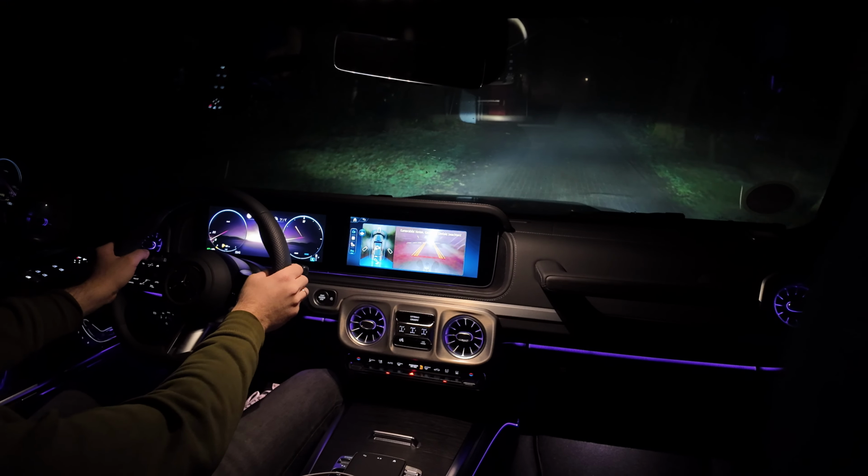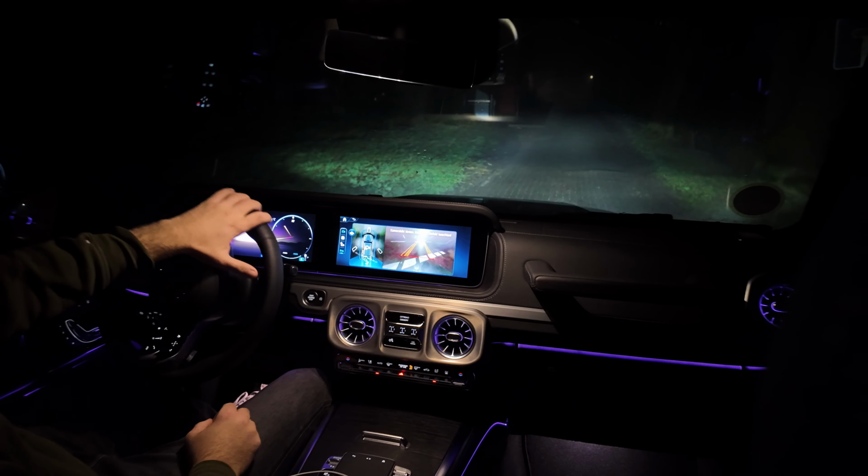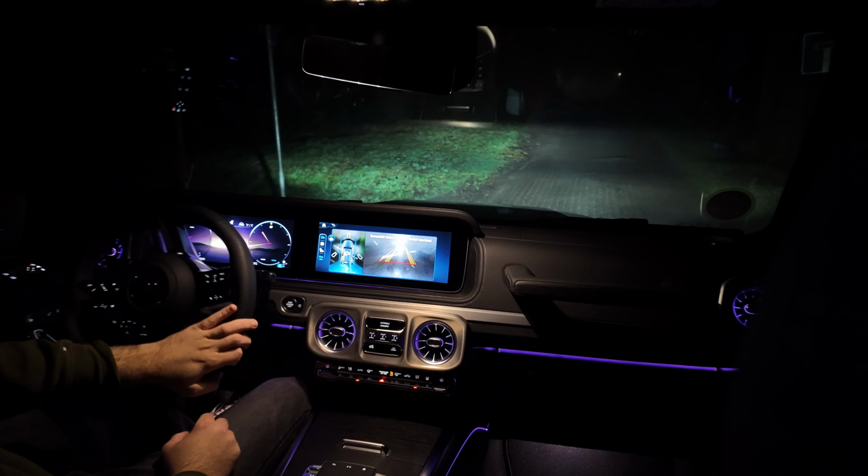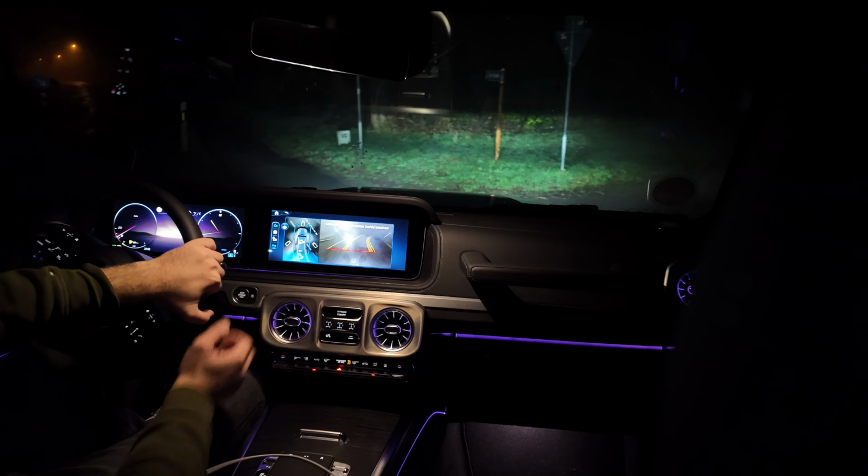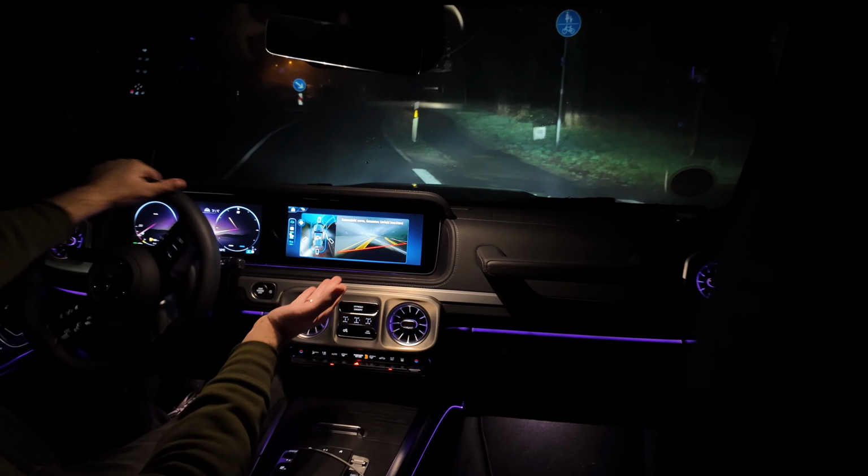As you can see, we've got the 3D backup camera here, which also works super good at night. As you can see, we have a clear view. Of course, it's not an 8K, 4K view, but a very clear view.